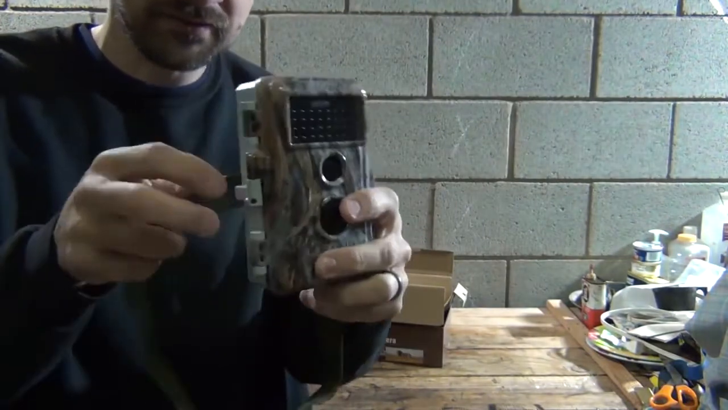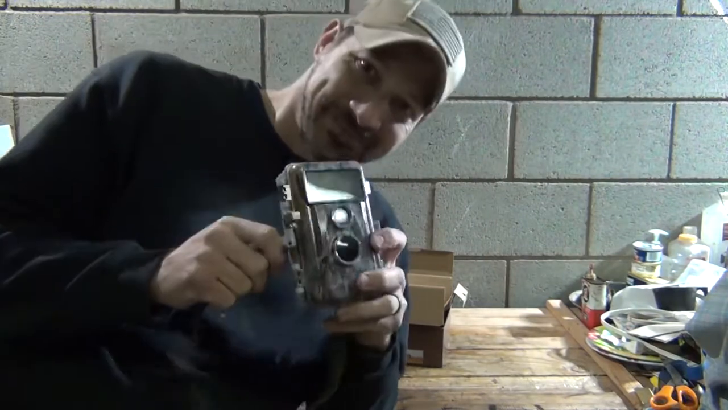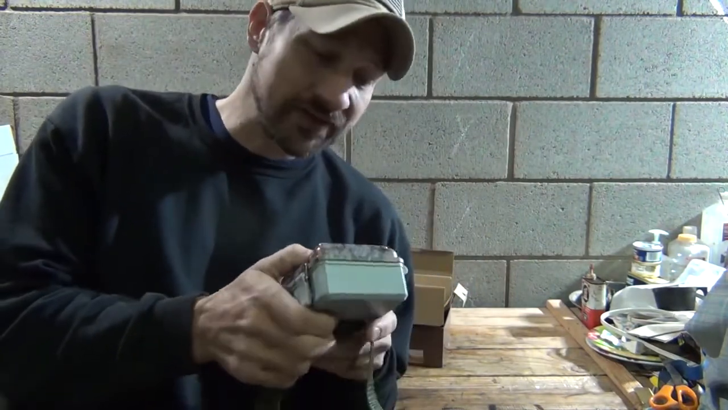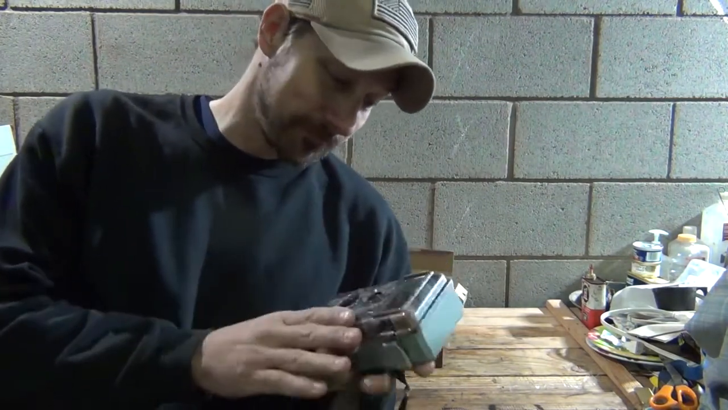Now get out there and take a look at these BlazeVideo trail cameras. I think you'll like them. They're pretty cool. I sure like this one. So again, I want to say thank you to BlazeVideo for sending me this out for review. I really appreciate it. I like this thing. I like it a lot.